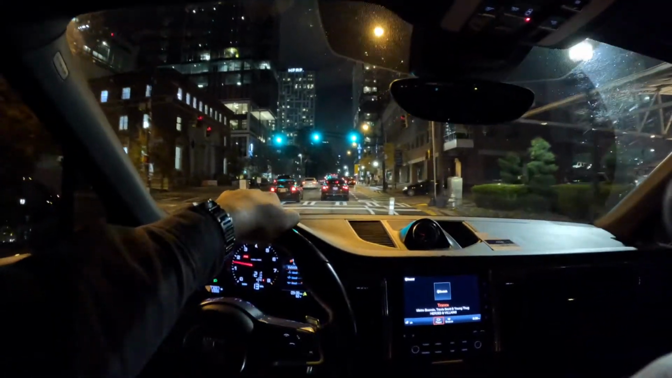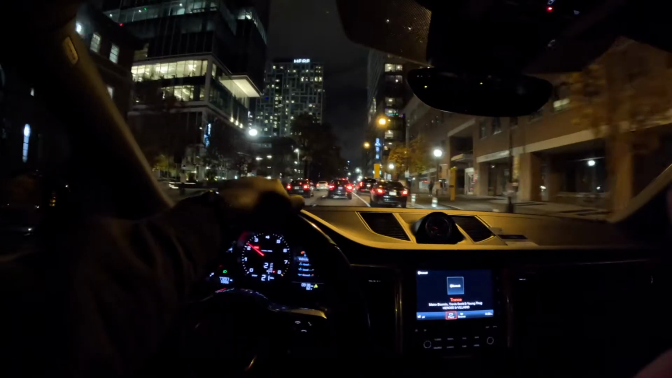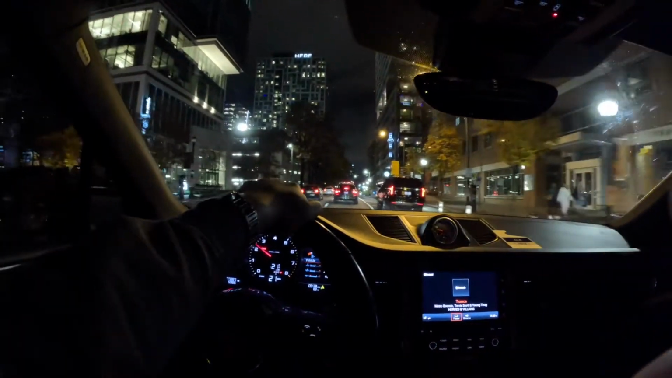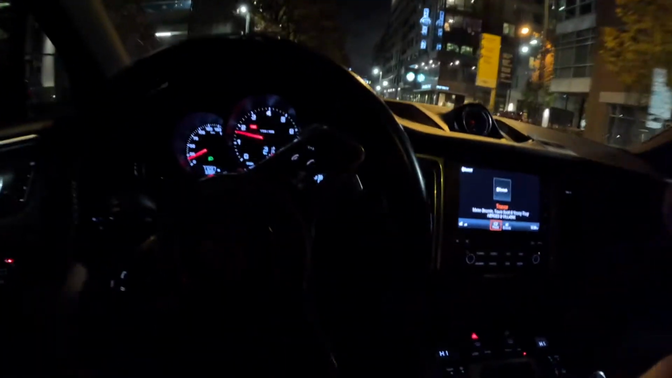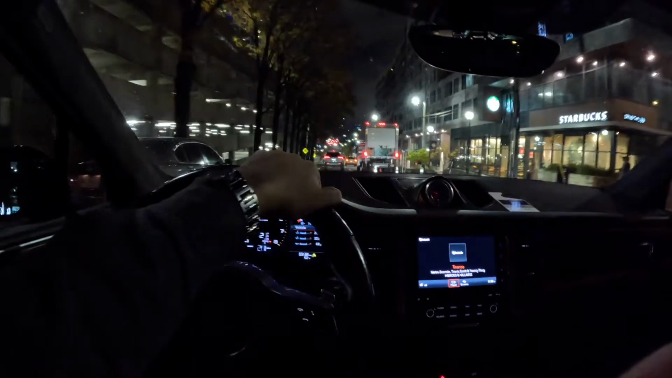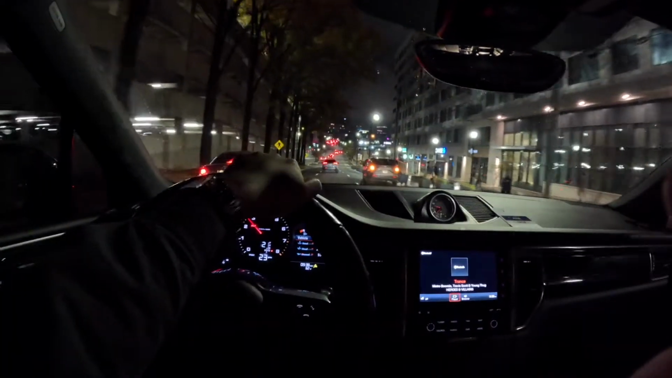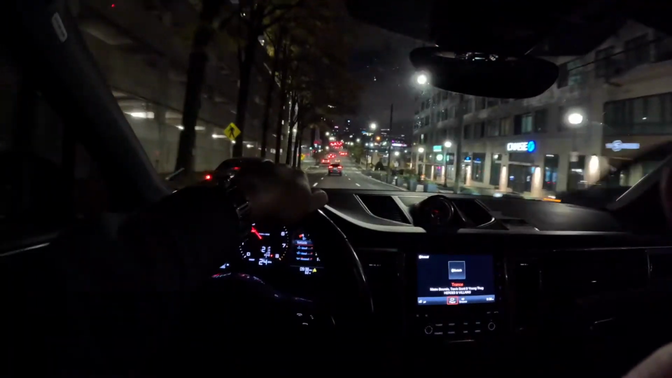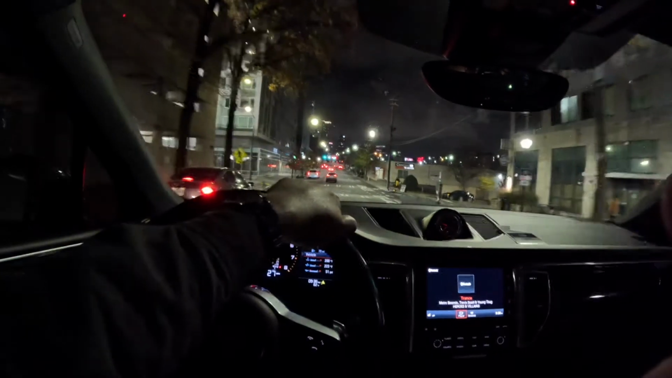One thing I can say about these GoPros though, they do get hot quick. But I seen a video that said GoPros are action cameras, so they're supposed to be in action, and that's why it could get hot so quickly. I ain't know that. That was good to know.